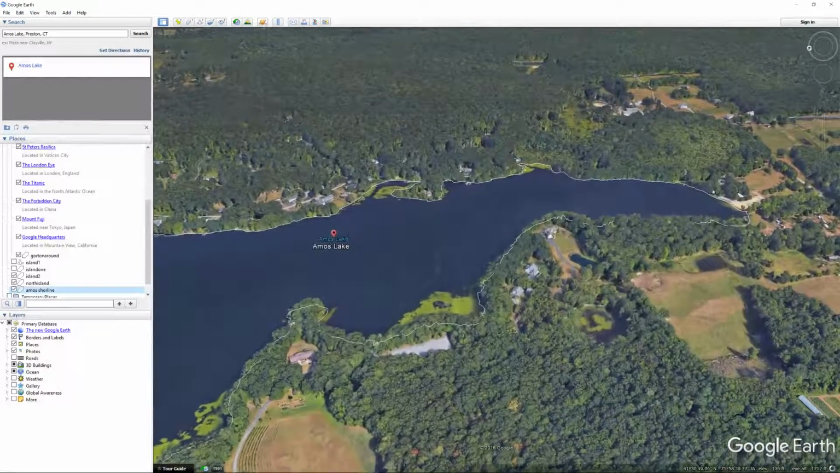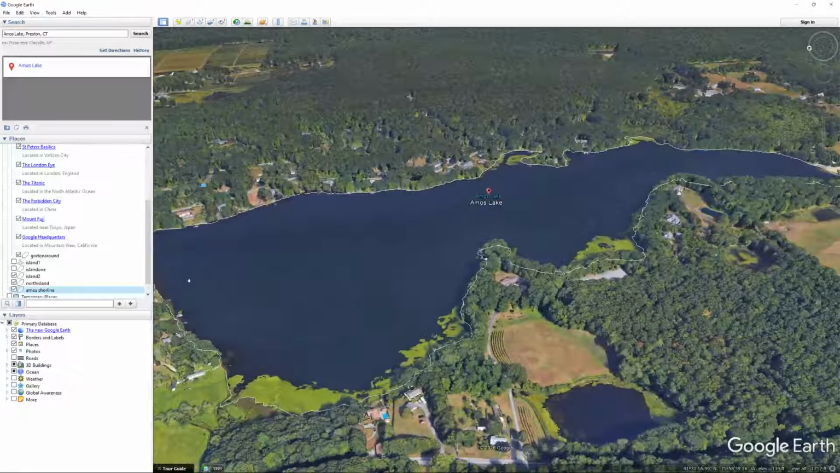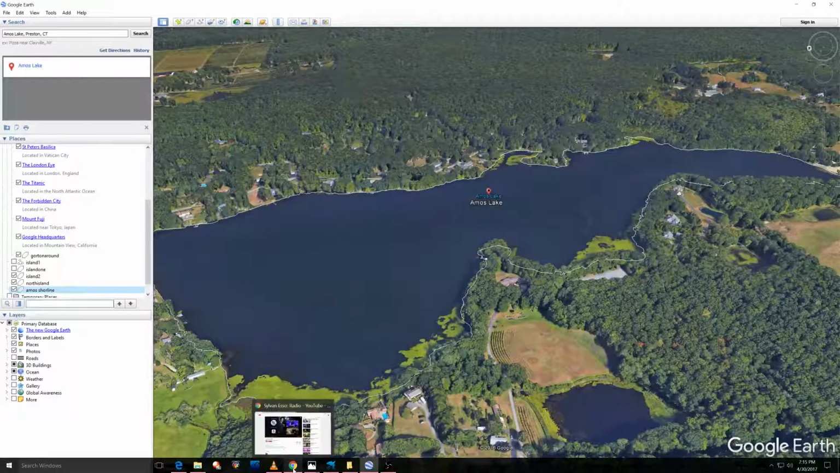We're going to make a nice contour map, and eventually maybe a third video on a side scan mosaic, which this lake is a decent candidate for. It's got some really neat features.